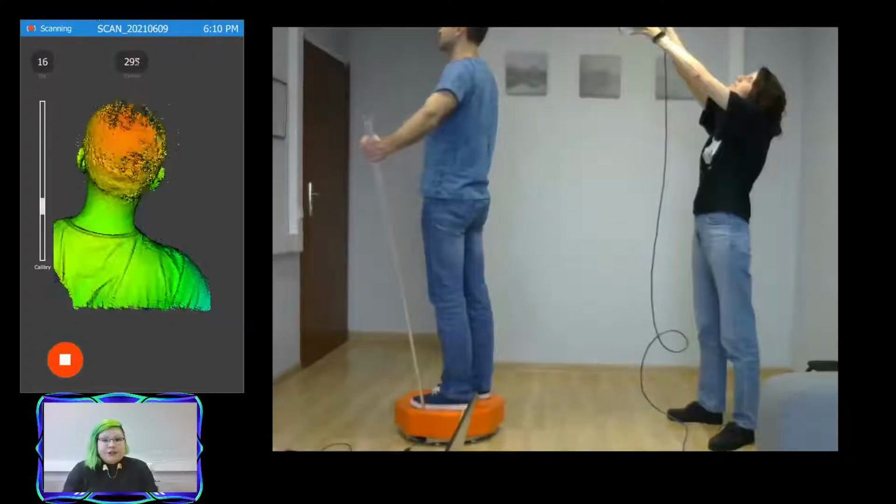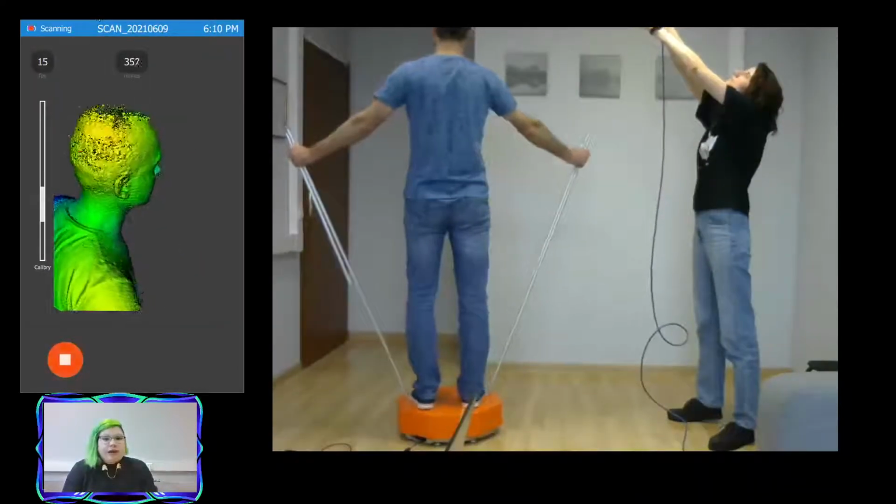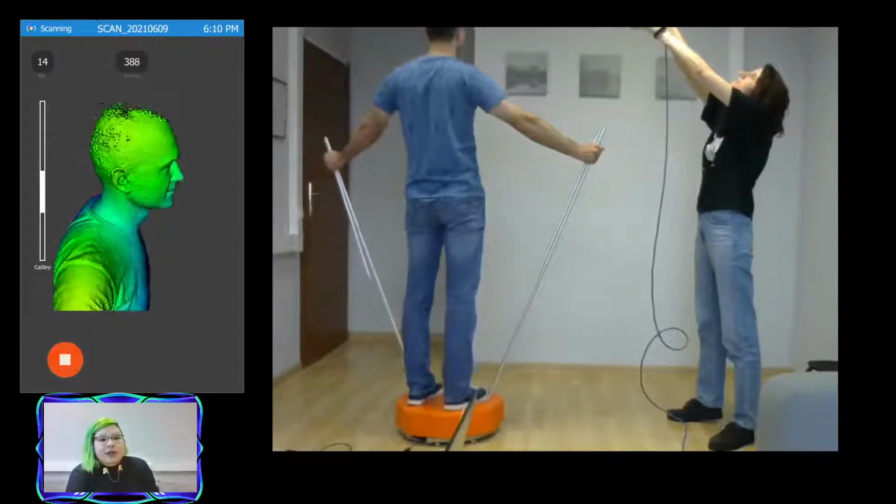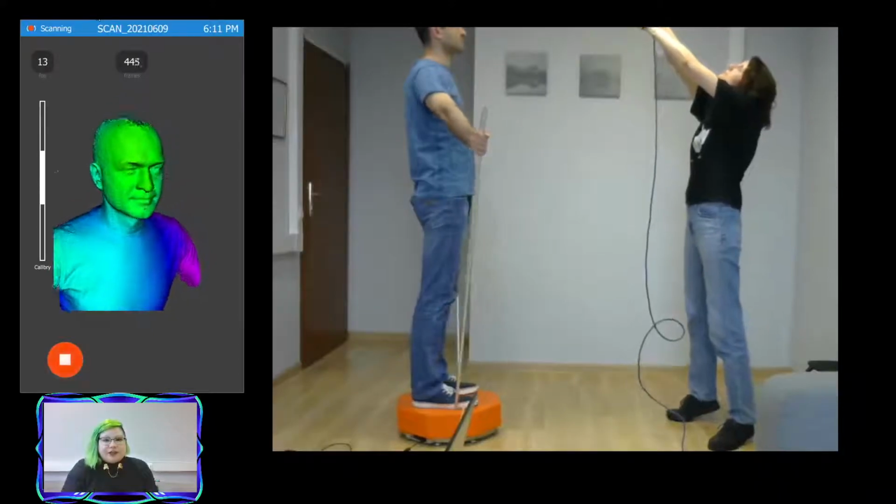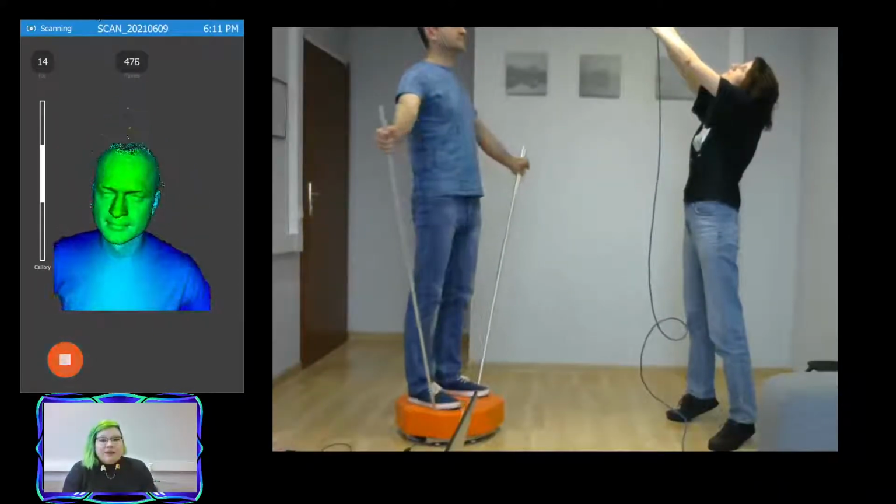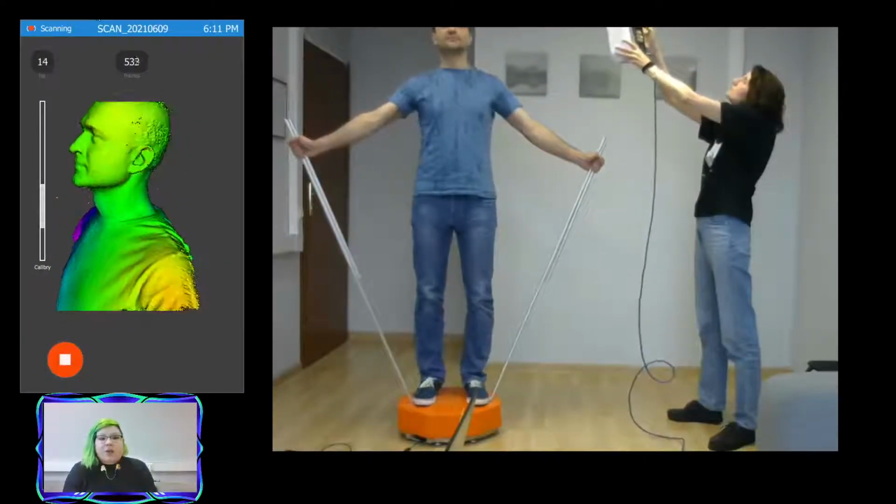If you get closer to the orange and red zone, you are too close to the object. And if you pull back and go into the blue or purple zones, then you are a bit too far away from the subject. As long as you are keeping that optimal distance in green, then you know your tracking will not be lost while you are scanning.